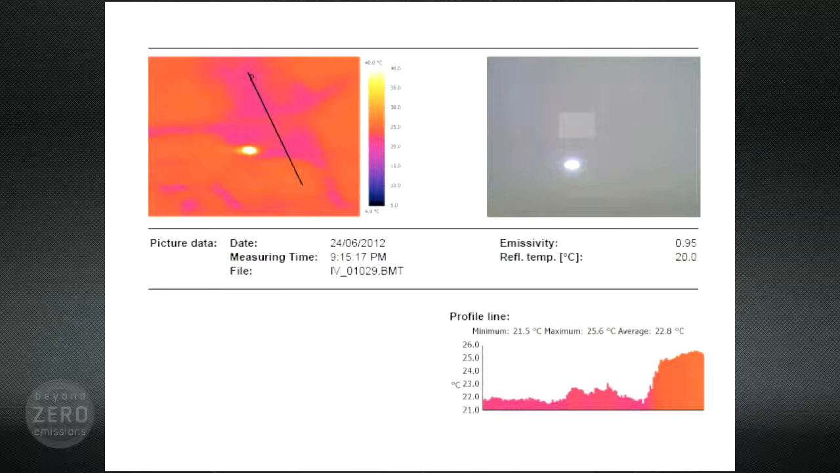And this goal can be achieved in Australia. I assessed one home in Brighton.